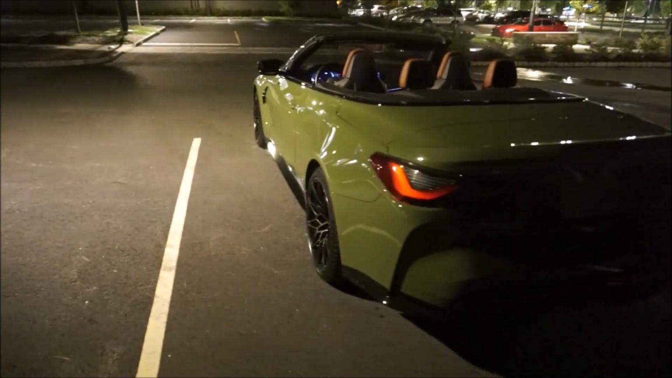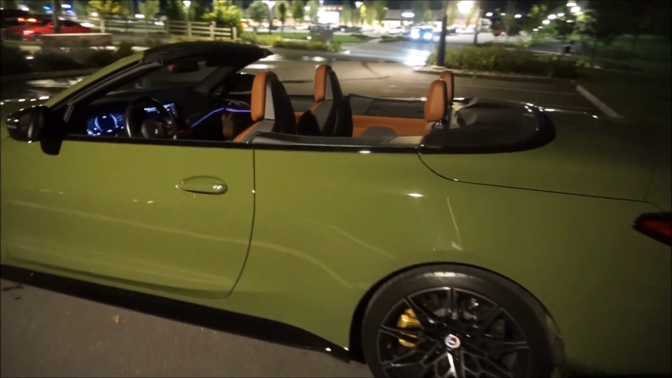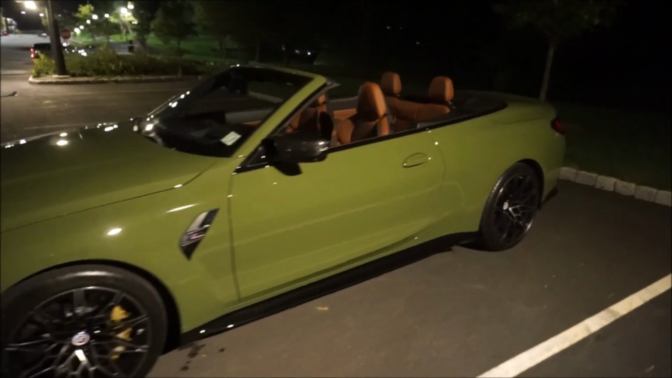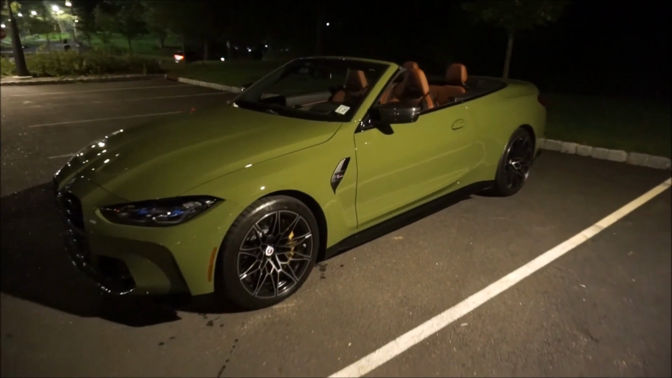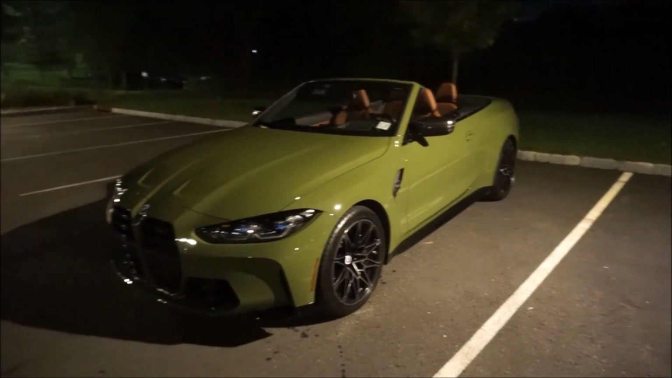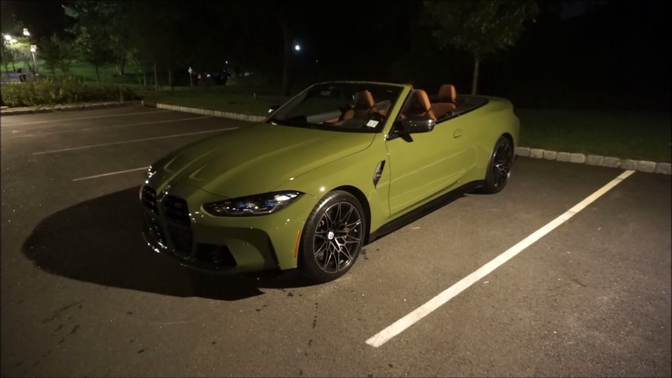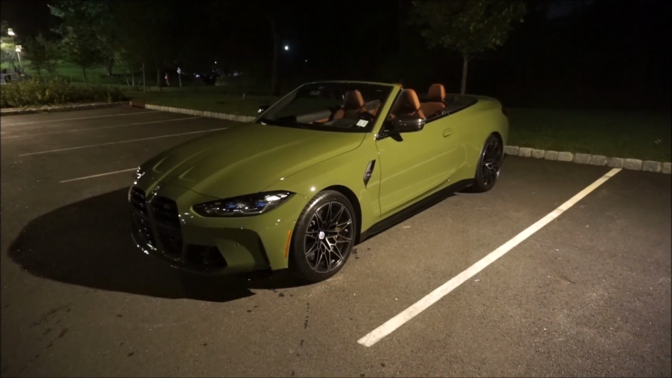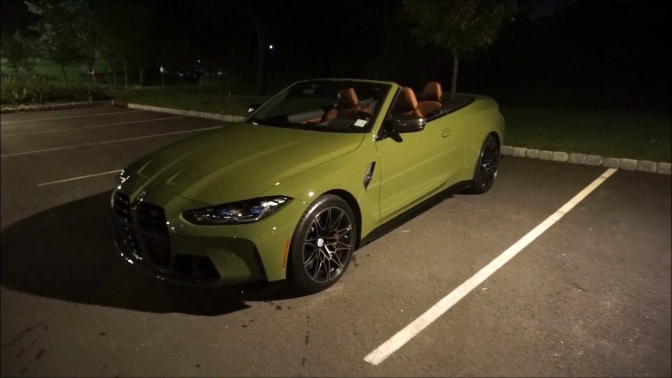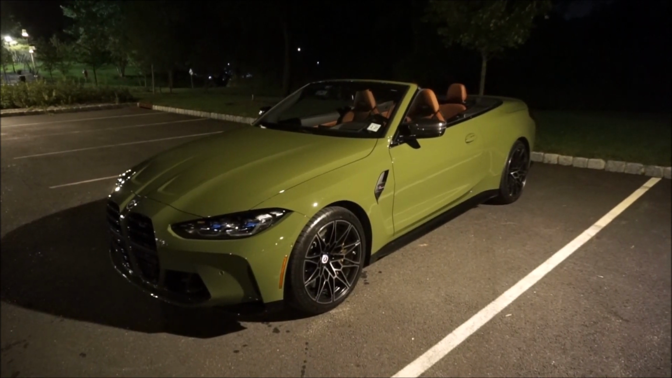boy out. So this is an M4 Competition. Competition only comes in automatic and all-wheel drive. 503 horsepower from a turbocharged inline 6, 479 foot-pounds of torque, 3-liter turbocharged engine known as the S58 engine, not the B58 engine that was in my M340i xDrive. And this is xDrive as well, but it's a lot more powerful and heavier because it's a convertible. The convertible adds about 350, 400 pounds to the weight of an M4.